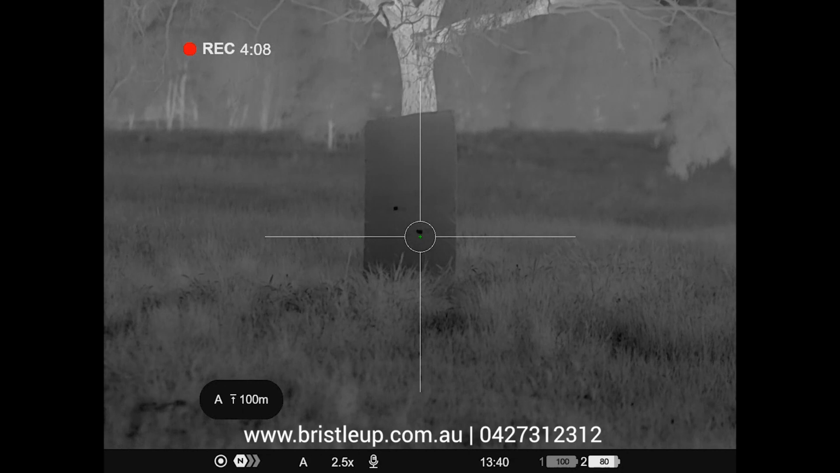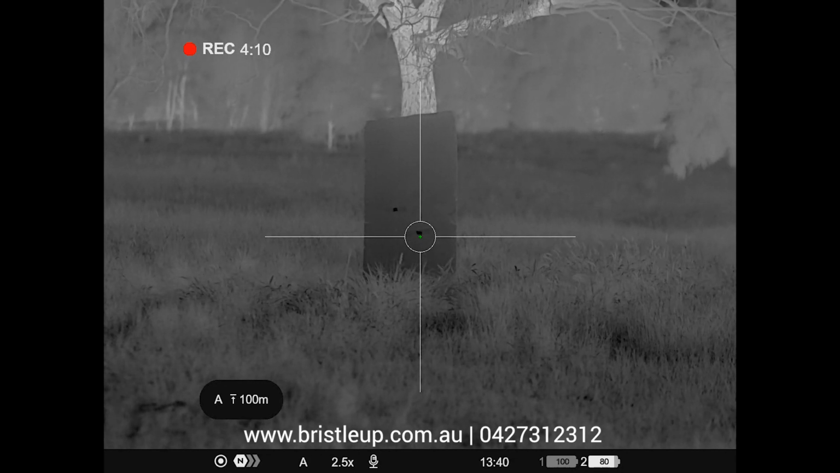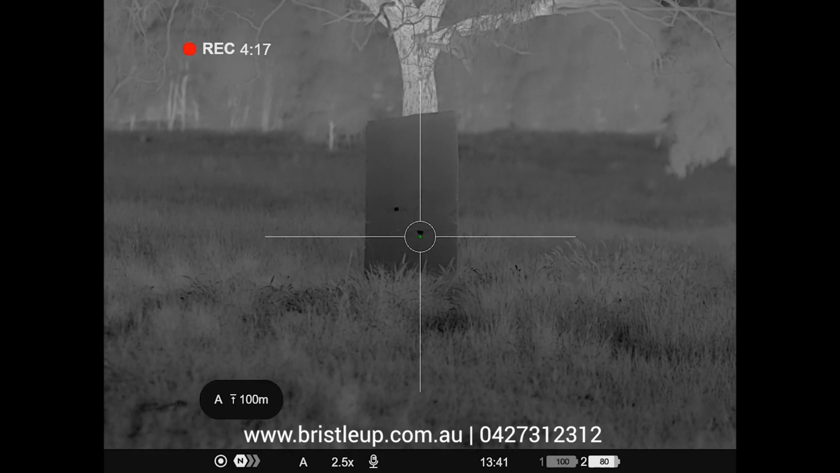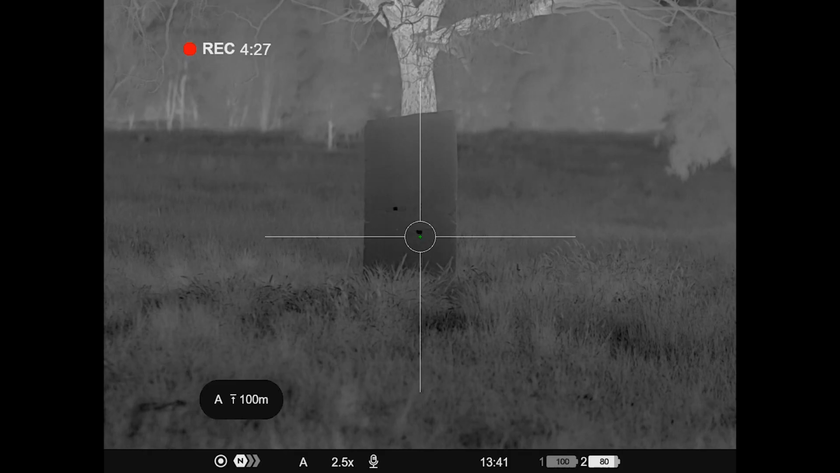Now, for whatever reasons, sometimes it will show clearer on different angles, especially if you're using a traditional style target that has your center and then your rings moving outwards. If you don't get it on the right angle, the whole thing's going to look like a big black square or a big white square and not showing you the detail. If things aren't appearing right, maybe change the angle of your target, your cardboard or whatever.